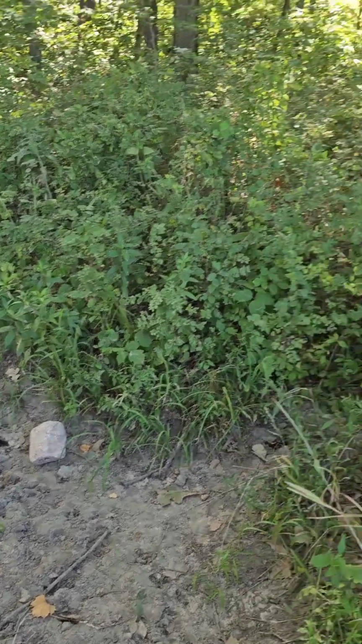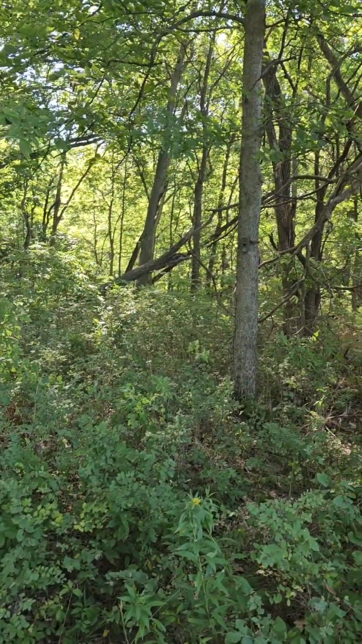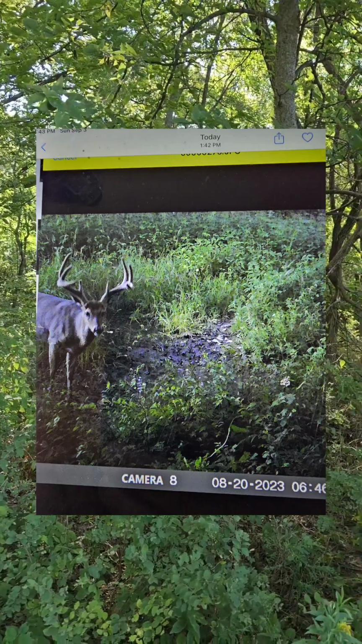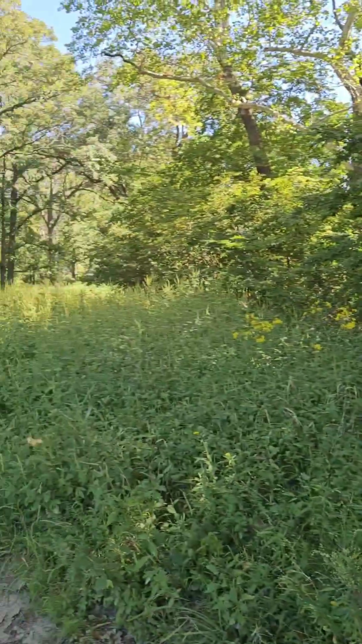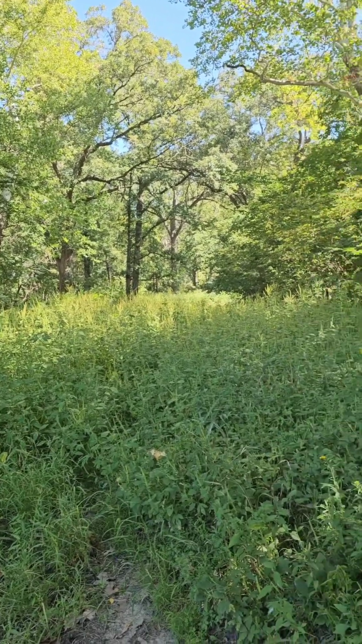Well, there it is, new mineral. Freshened up trail cam. I'm really curious to see what was on that. I mean, it was acting like it was active. Sometimes when the batteries get low like that, they aren't actually triggering and taking pictures, but we'll see. This is another good spot where several big bucks have gone down right here on this creek crossing.